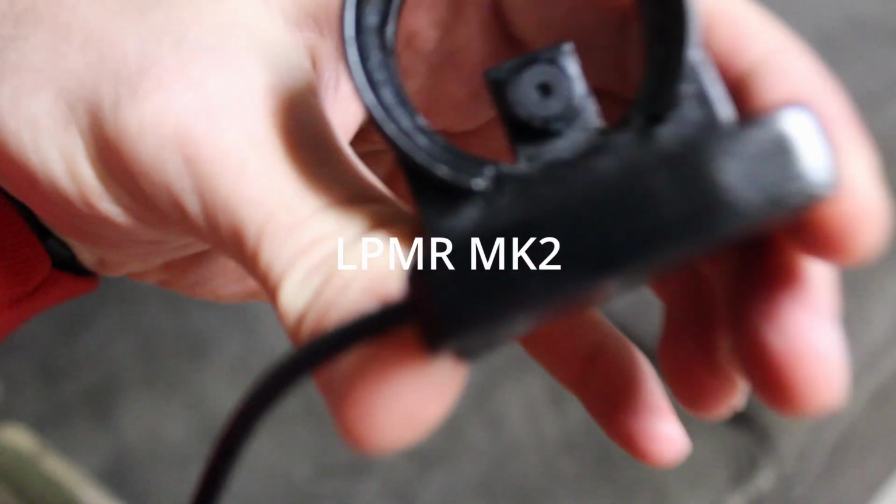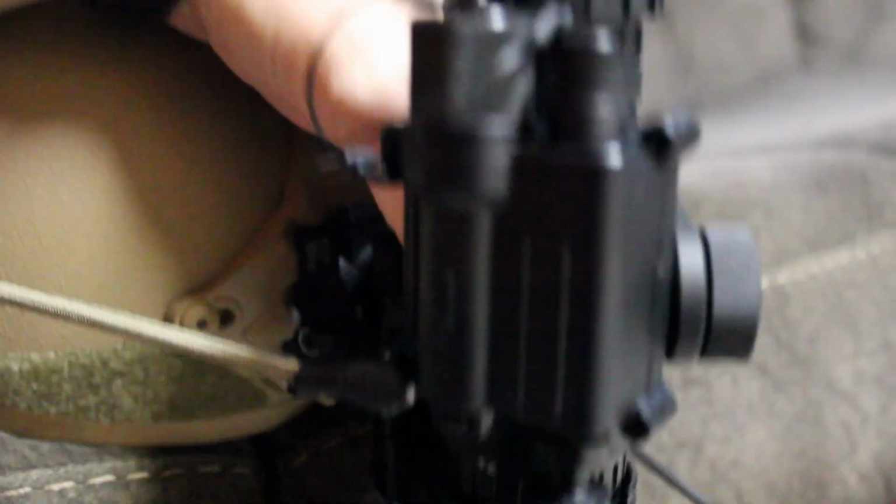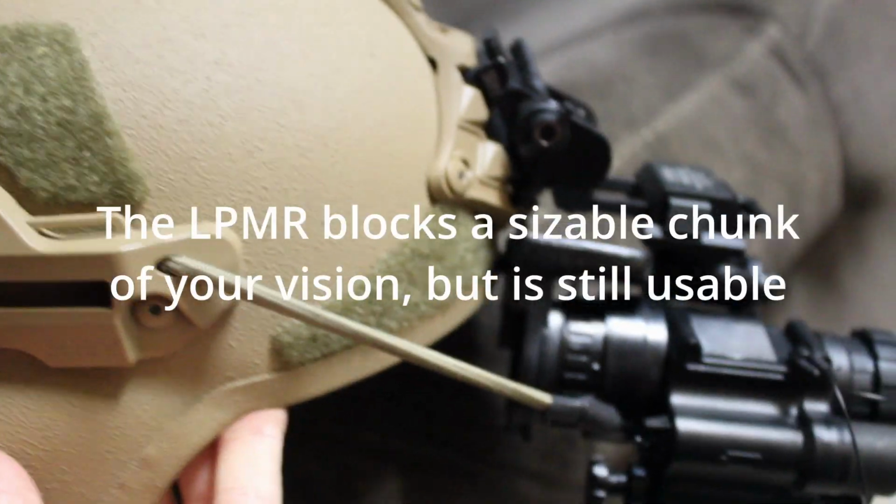How was I filming? This little device right here. It's got a nice little... So you see it can go on like this, right there on the eyepiece, and it comes down something like this.